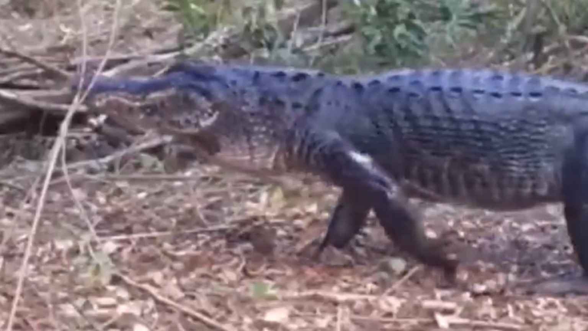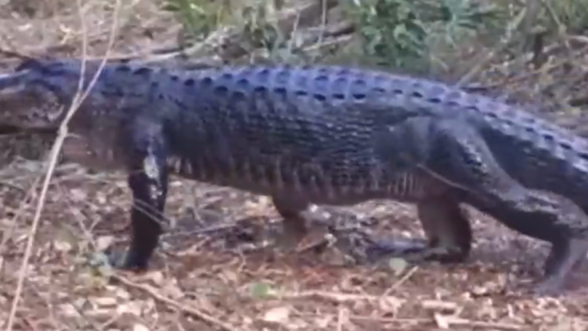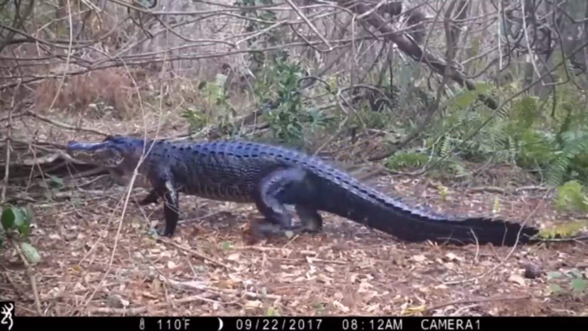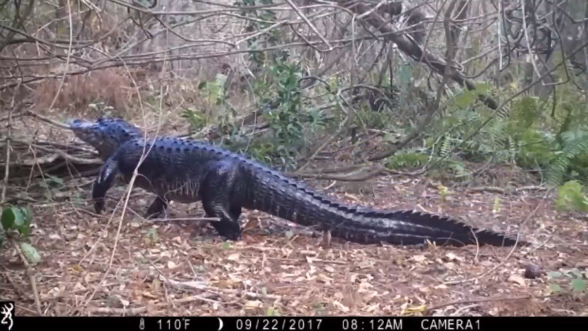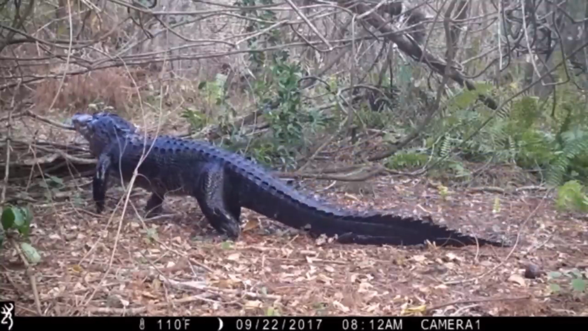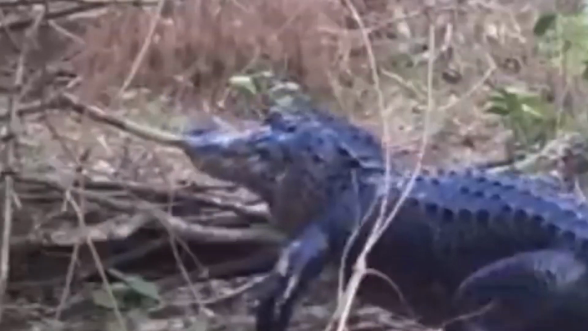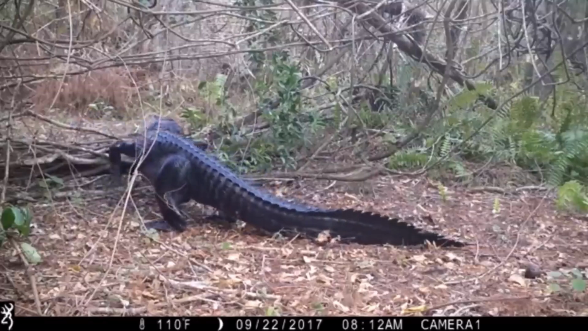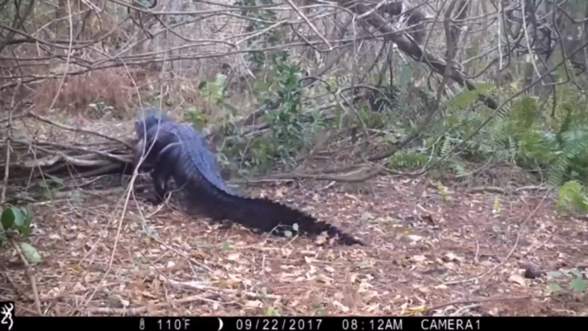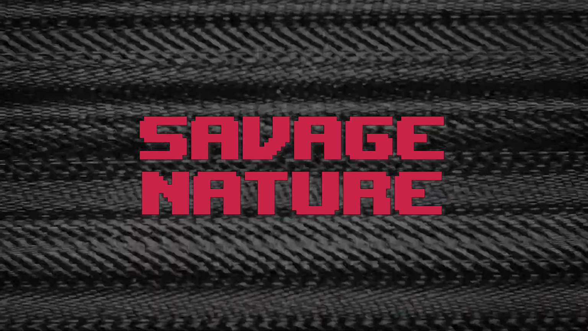Alligators need to regulate their body temperature, and they will often bask in the sun to do so. But if the weather is too hot, they may seek out a shaded area to cool off. A really unexpected sight for a trail camera, but an impressive one nonetheless. It's not every day that you see an alligator walking through the forest, and this trail camera capture is a rare and remarkable glimpse into the world of these fascinating animals.